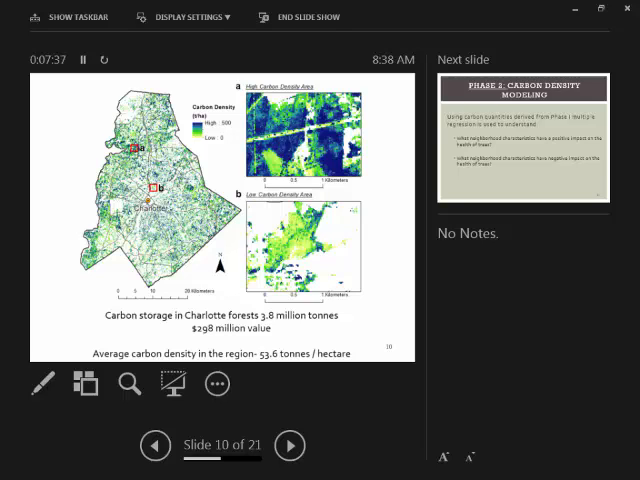So, using these biomass prediction models, we then modeled biomass quantities across the county at a 20-meter resolution. And then we did a simple conversion from above ground biomass to carbon to facilitate comparisons to other literature. So by doing that conversion, we were able to compare Charlotte to Atlanta. We have a slightly lower average carbon density than what is found in Atlanta. And the carbon storage throughout the county amounted to 3.8 million tons, and this has a value of over $298 million.